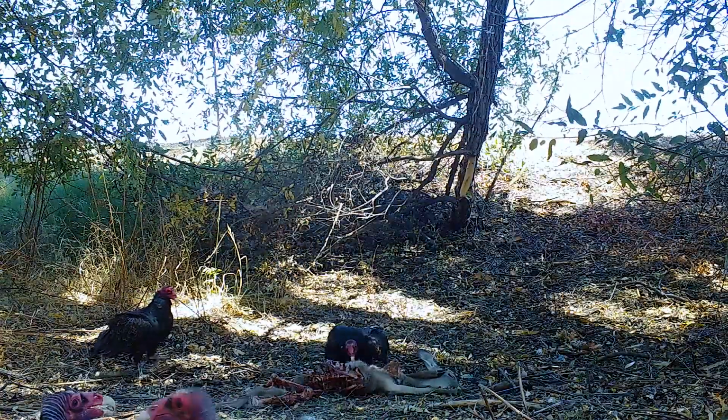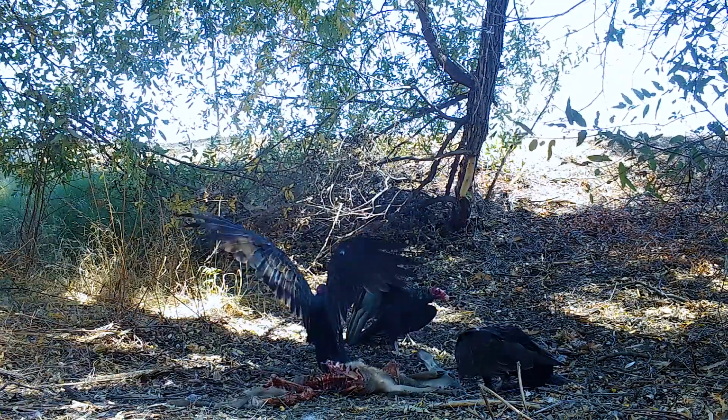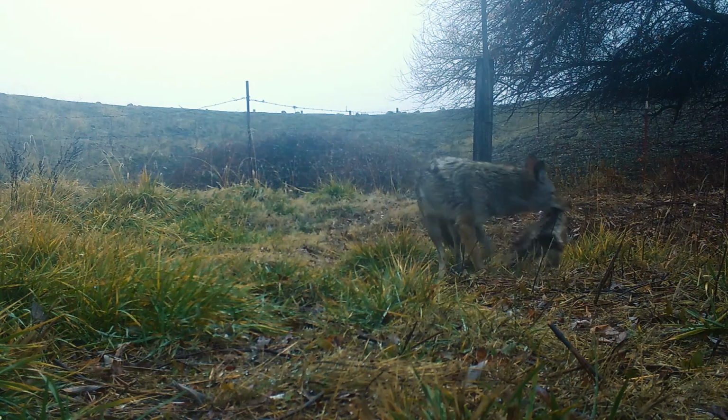The tiny body won't provide much sustenance, and vicious fights break out amongst the scavengers. What the vultures do leave behind is claimed by coyotes.